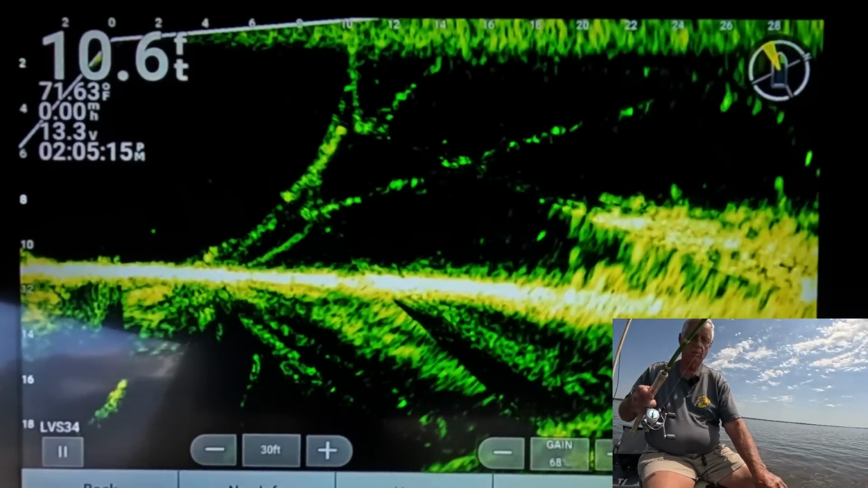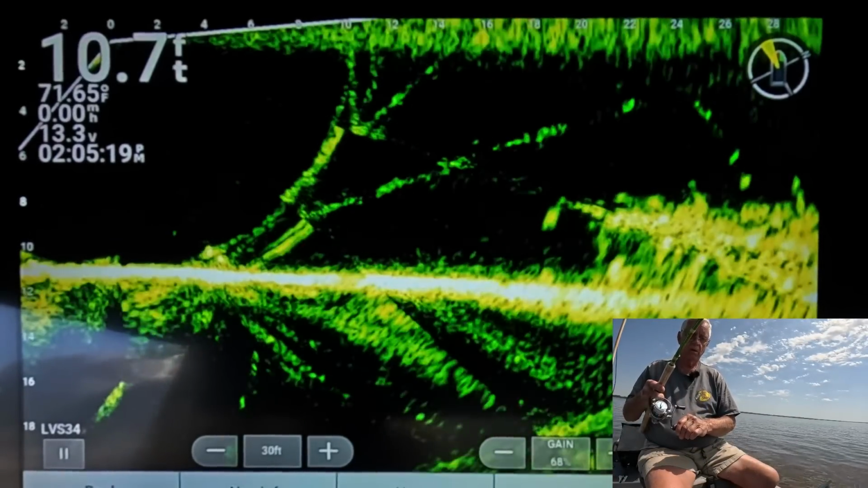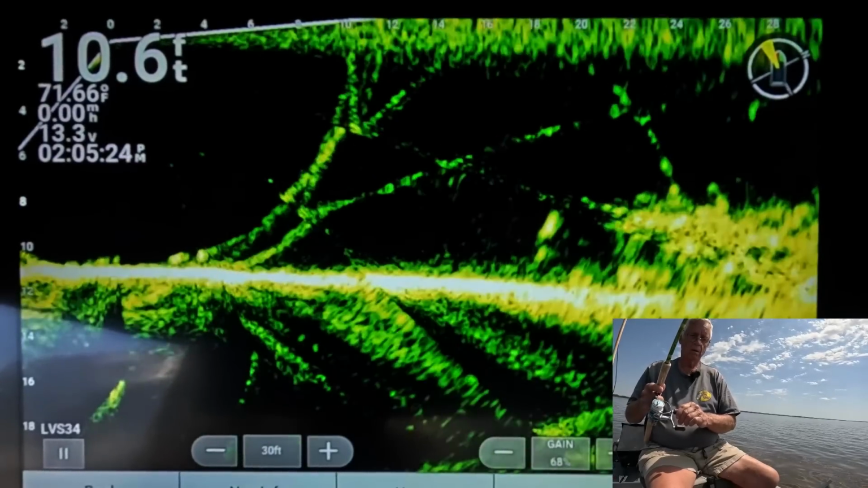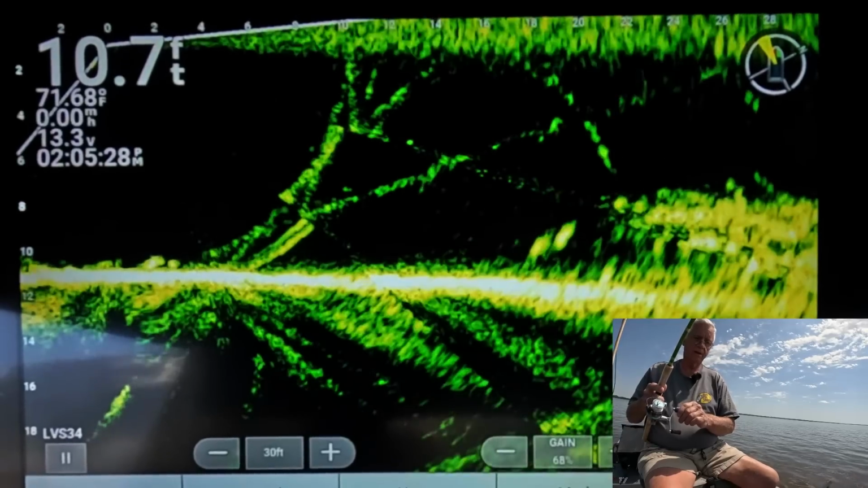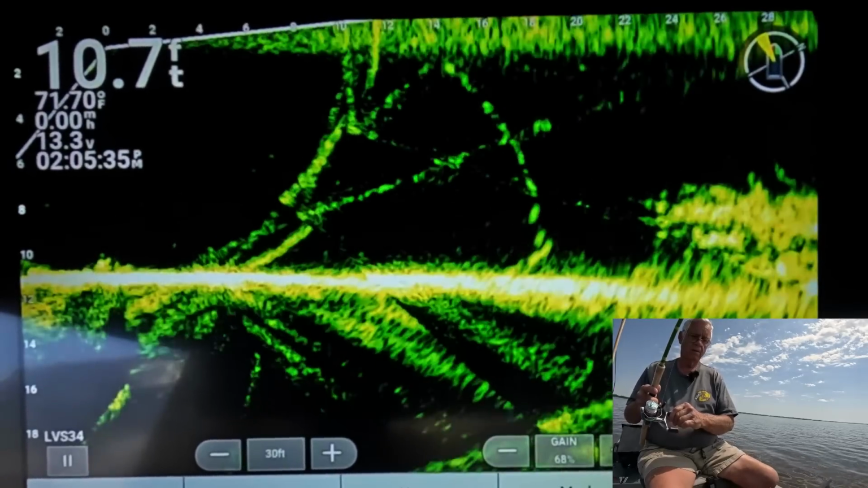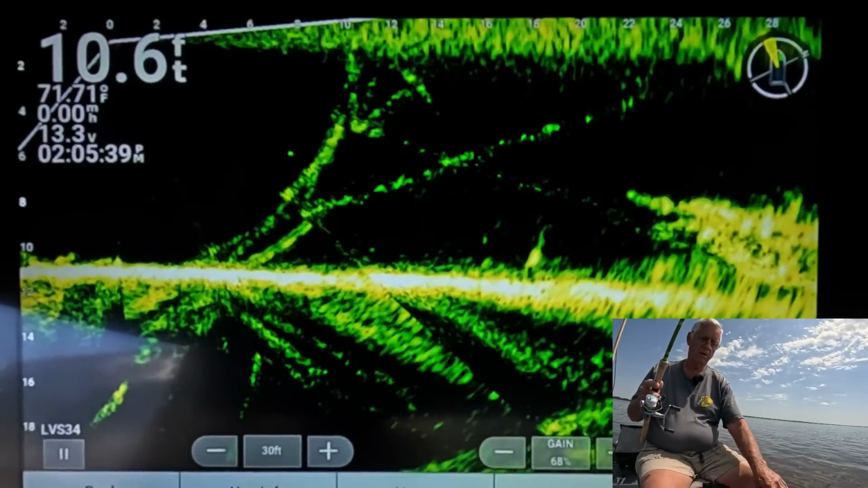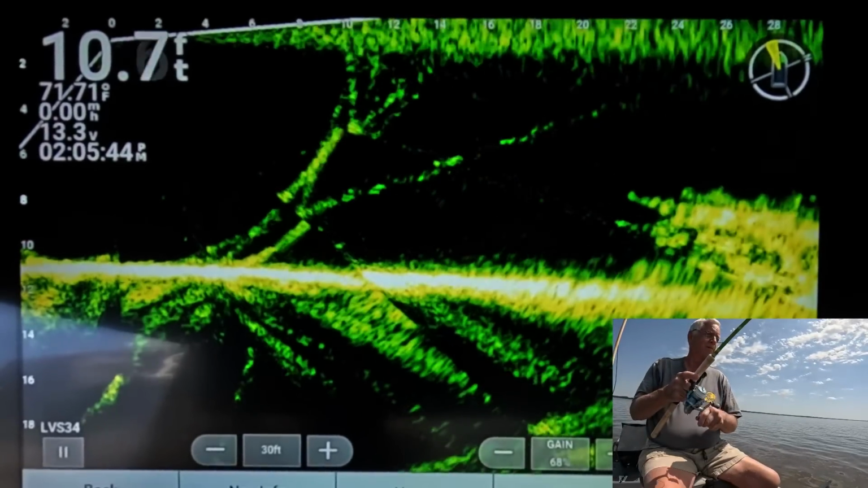I don't know where my jig went. There it comes. I can't get down in there where the fish are really at. There's too much stuff down there. But they all right in there. That thing went right by all them dang fish. I can't believe it did that.